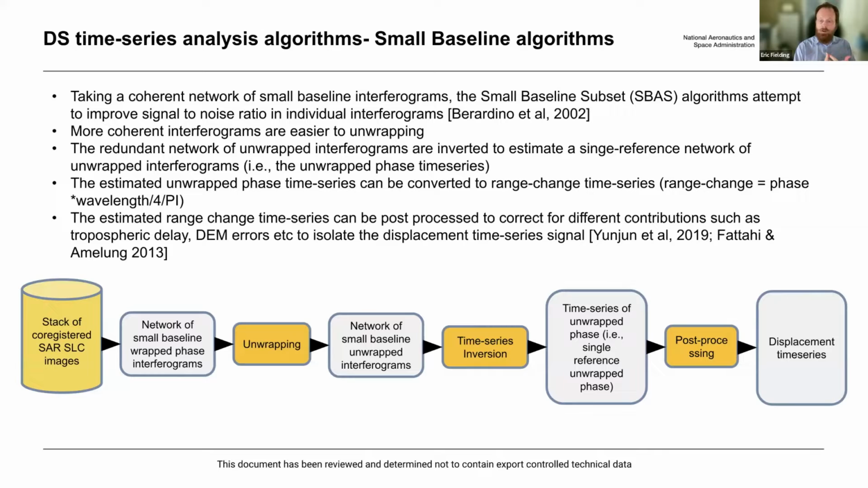Then you take that set of unwrapped interferograms and do the time series inversion, which does a least squares inversion to estimate the actual displacement on each date. And then people often do some post-processing to make time series. There are some optional corrections that I'll talk a little bit about, including tropospheric delay and DEM errors.